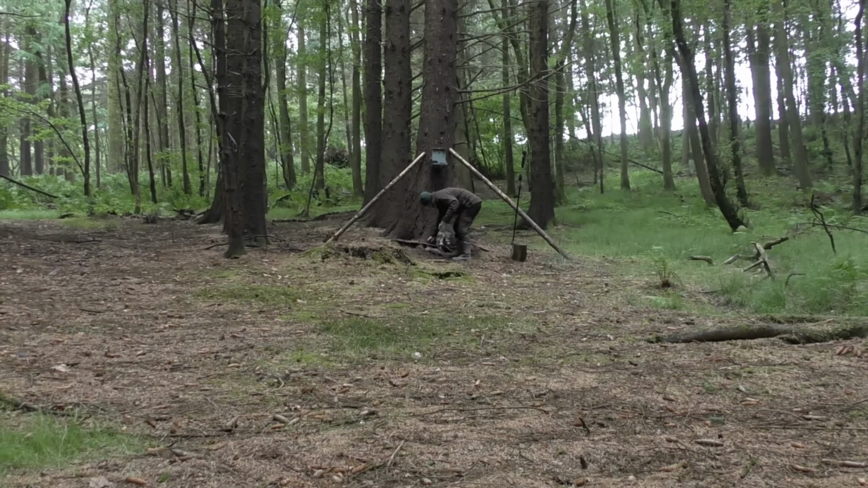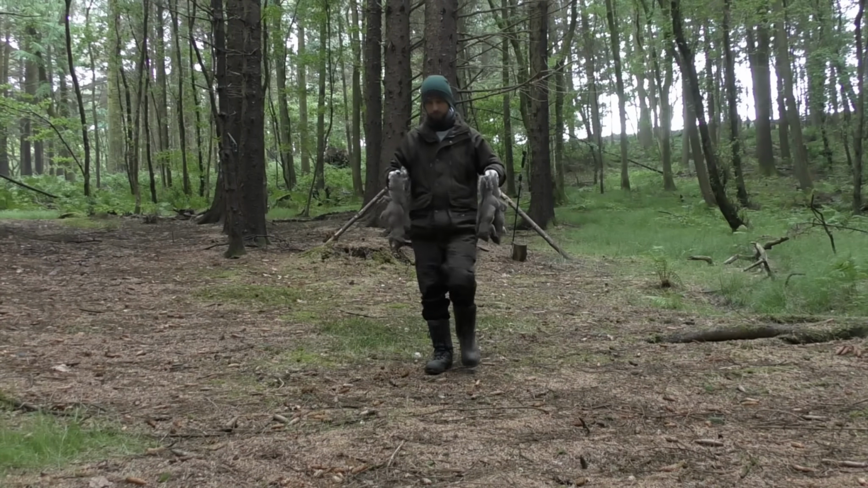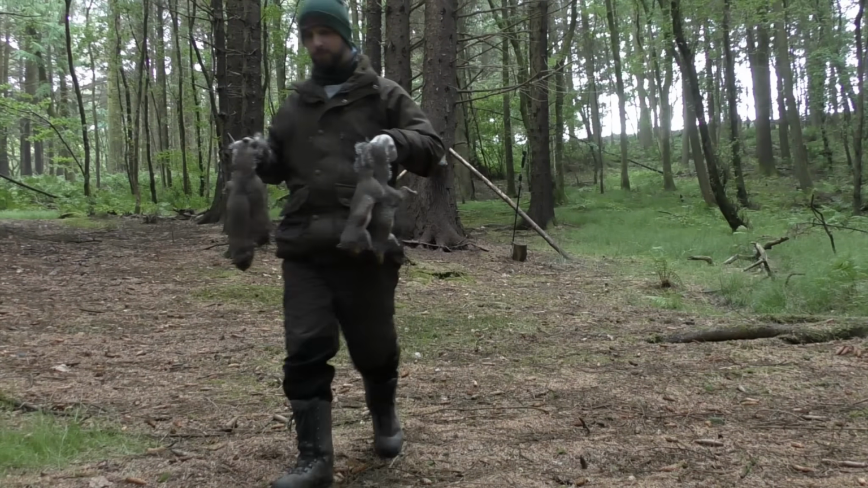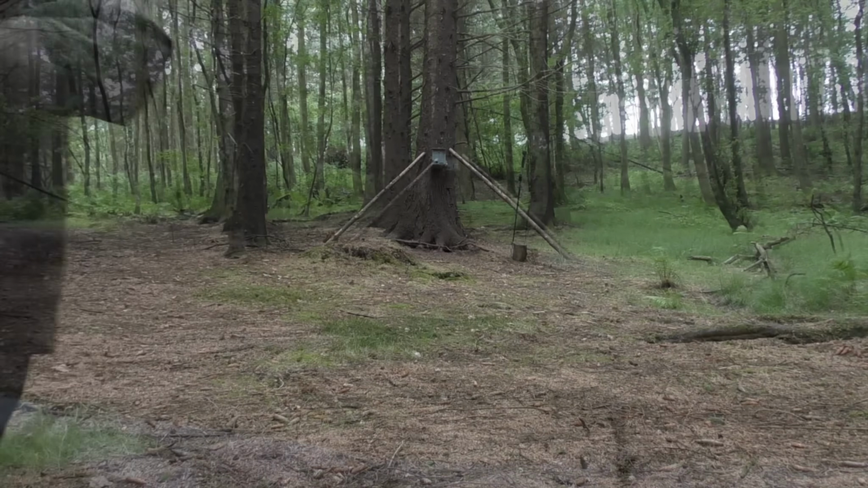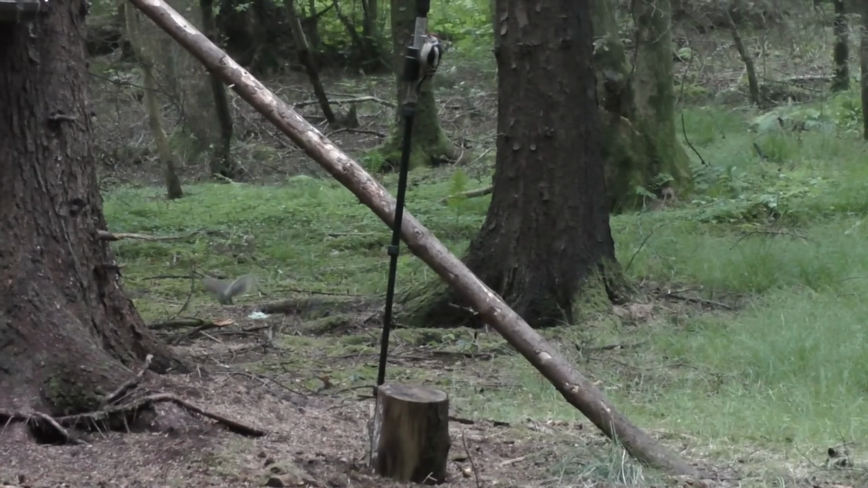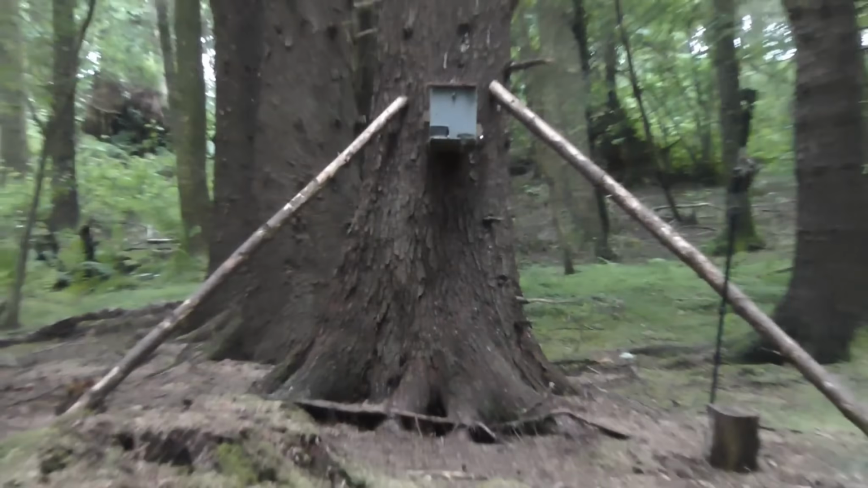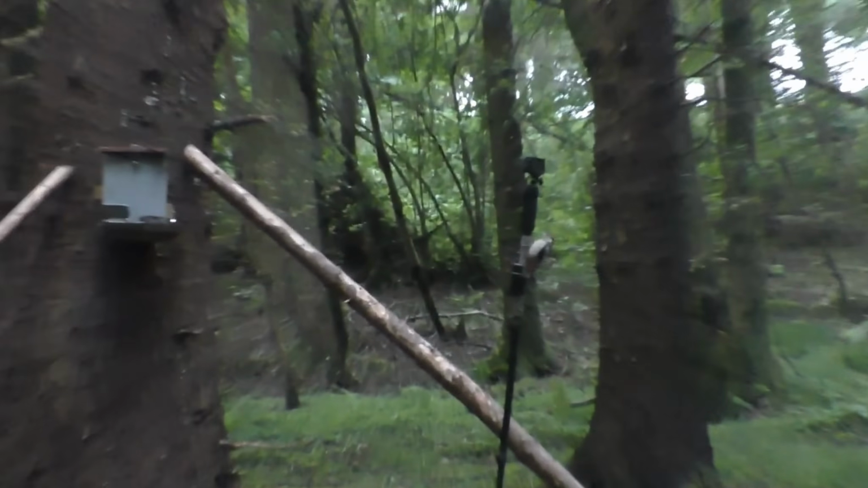I have been in my hide for several hours, so I just wanted to have a quick stretch of my legs as well, because it had gone a little bit quiet. But once I did get back into my hide, I noticed there was a squirrel, which got a little bit spooked, I think. Then I noticed a woodpecker, which took a complete dislike to my feeder cam.